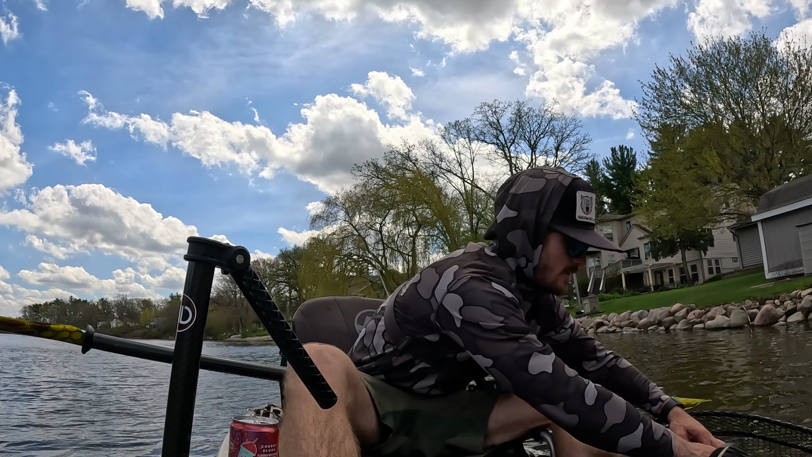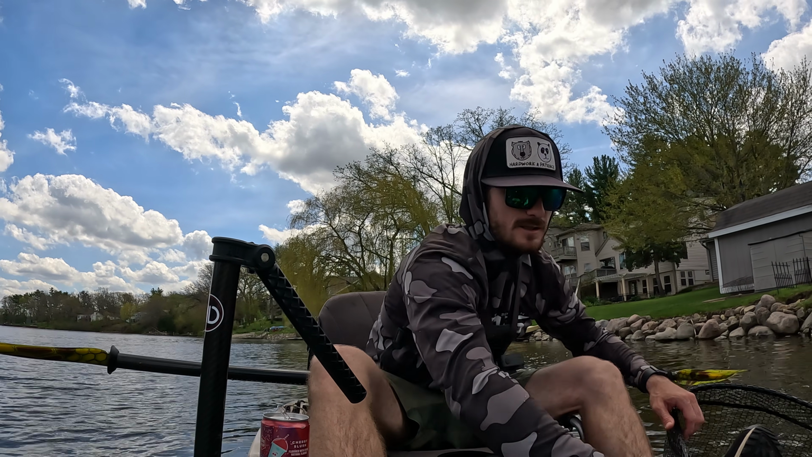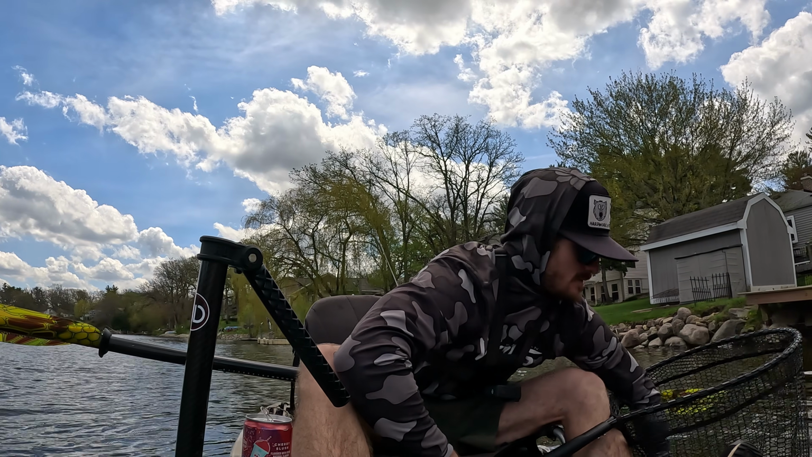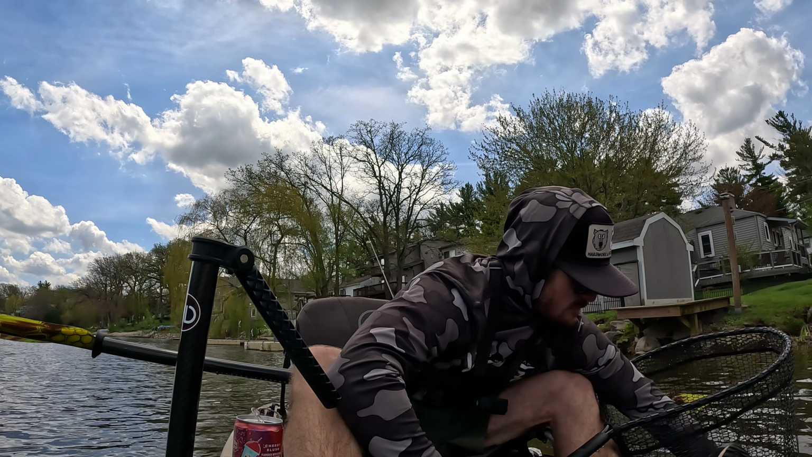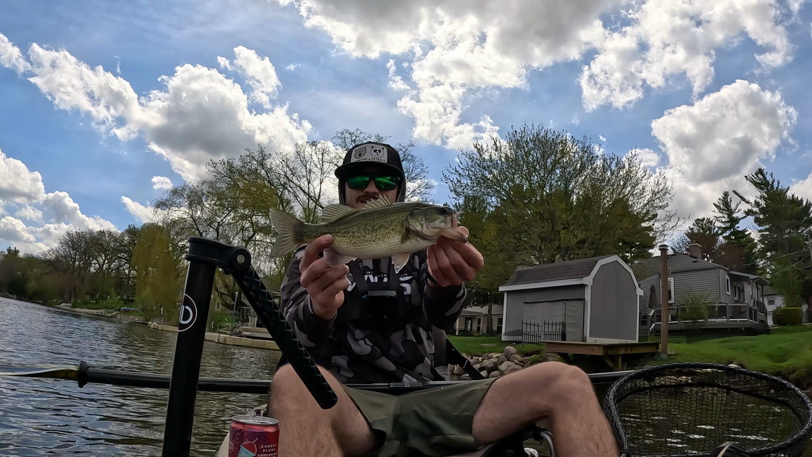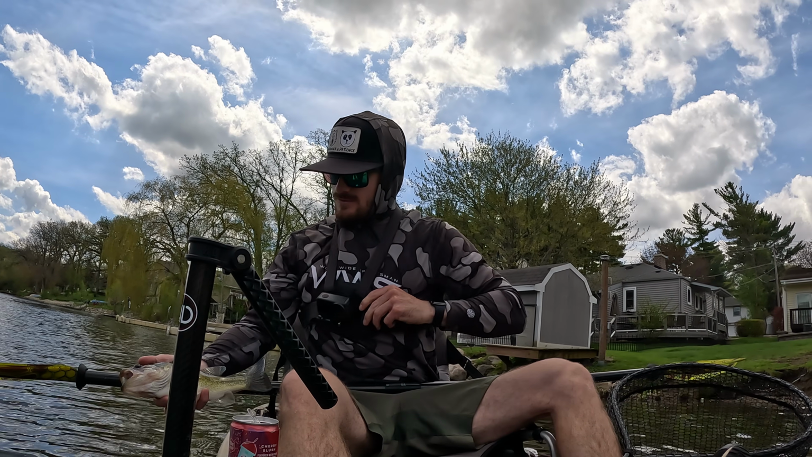I've seen a couple follow my bait in, so I'm definitely getting the hang of it, but just haven't been able to catch one until just now. But I was blind casting, so technically I wasn't using the LiveScope to catch this little fella, but we'll take it. Sweet. Back he goes.